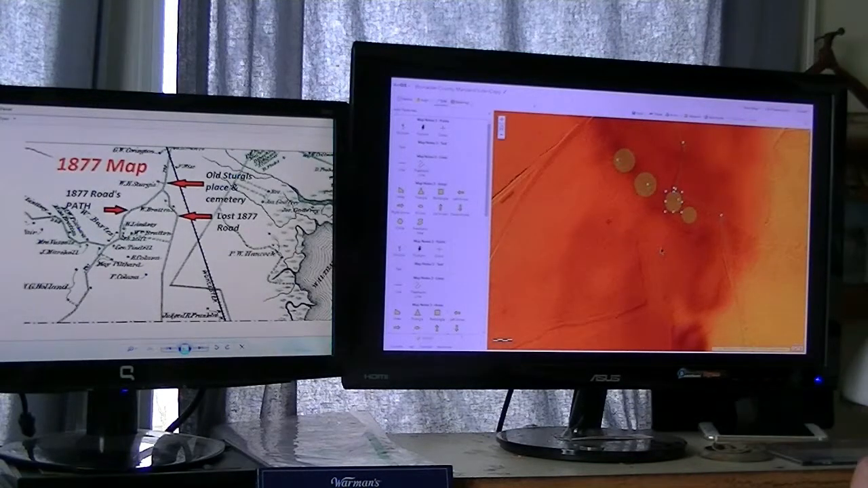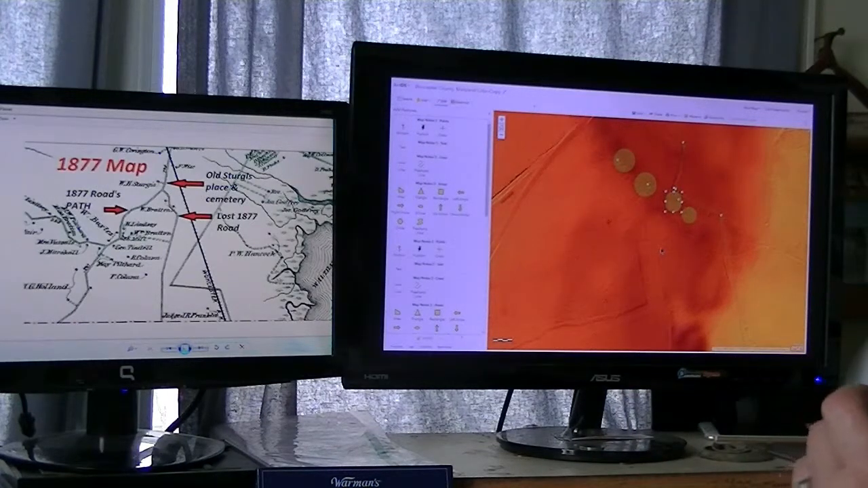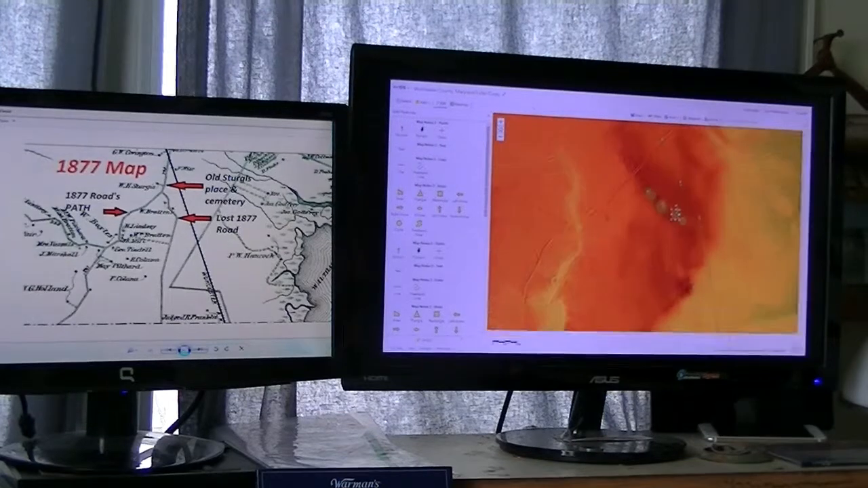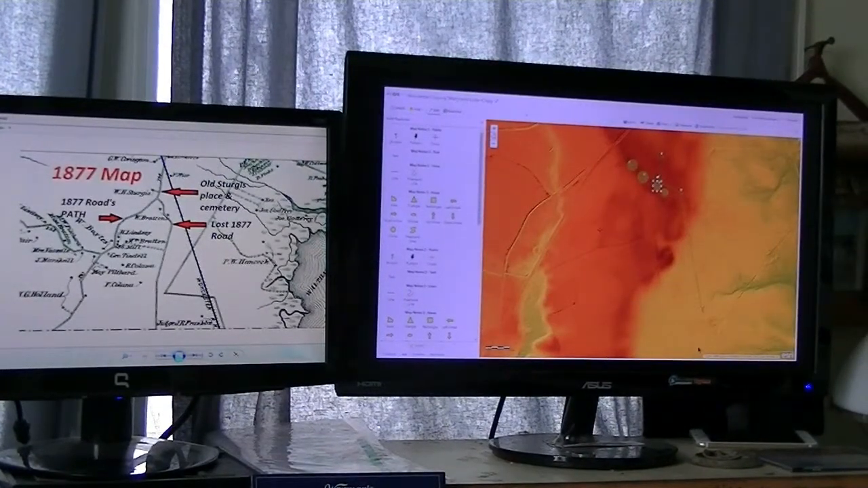So you can see just how useful LiDAR imaging can be to the modern day archaeologists, metal detectors, or just curious, you know. Got permissions for all of this. Farmer was really cool. He had a deer stand he warned me about and to stay away from.